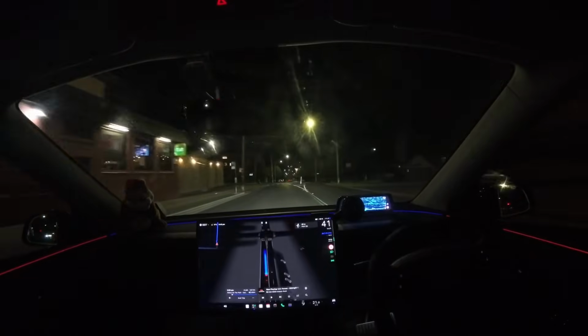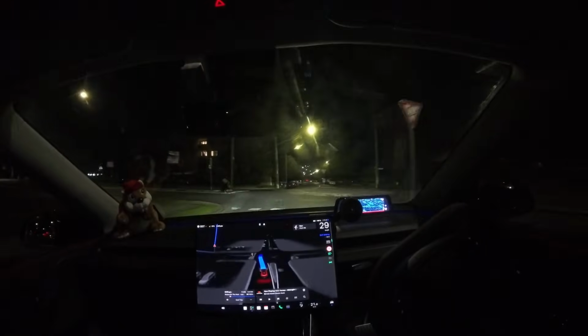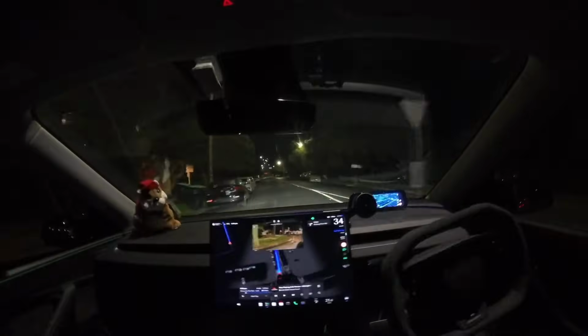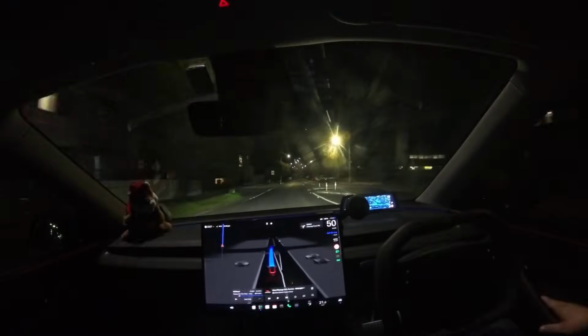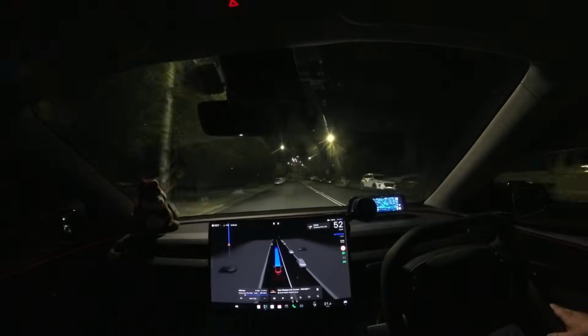Now enter the roundabout and take the second exit. There's a person crossing the road on the left. Okay, now you're doing the signal on exit of the roundabout. Okay, so I take that back from my earlier point. It's still doing it, which is fine.